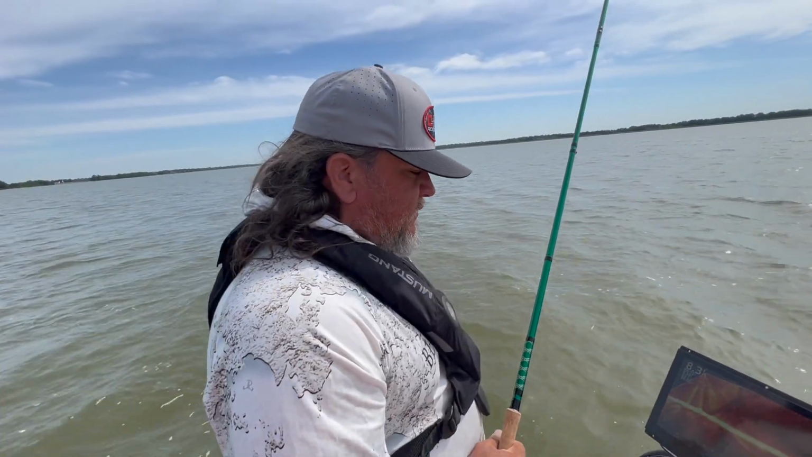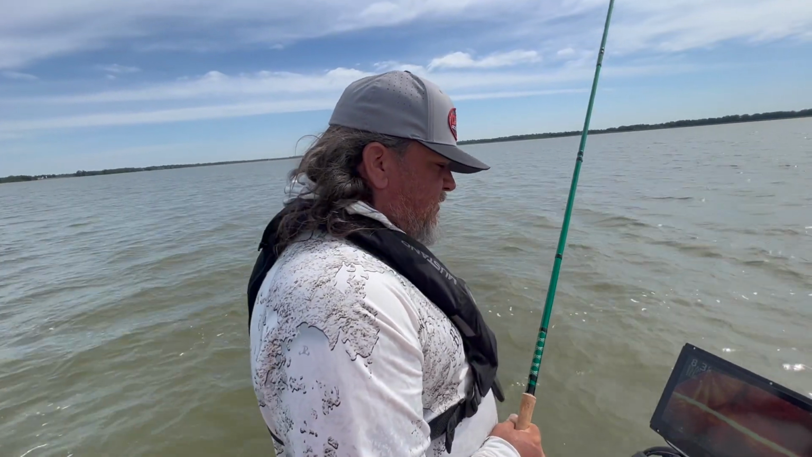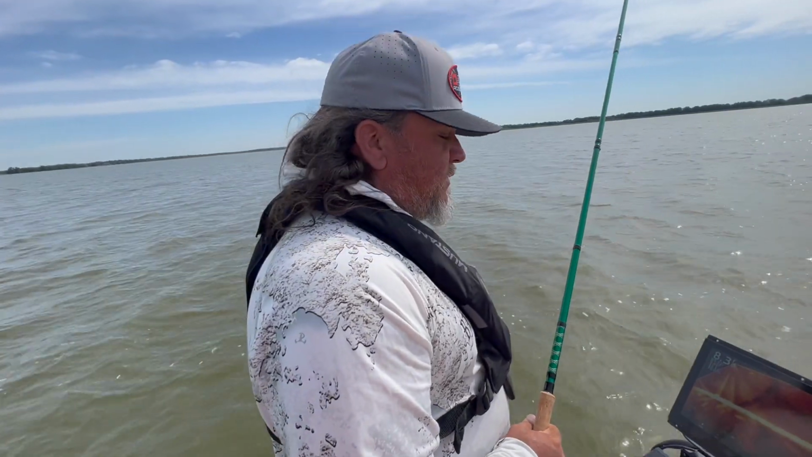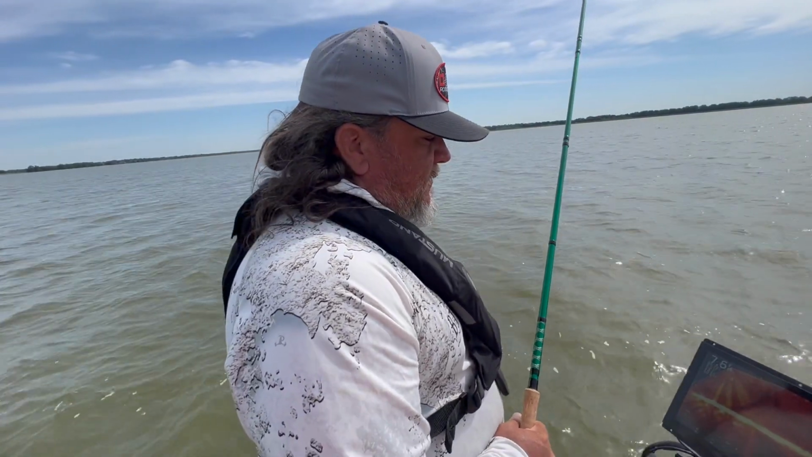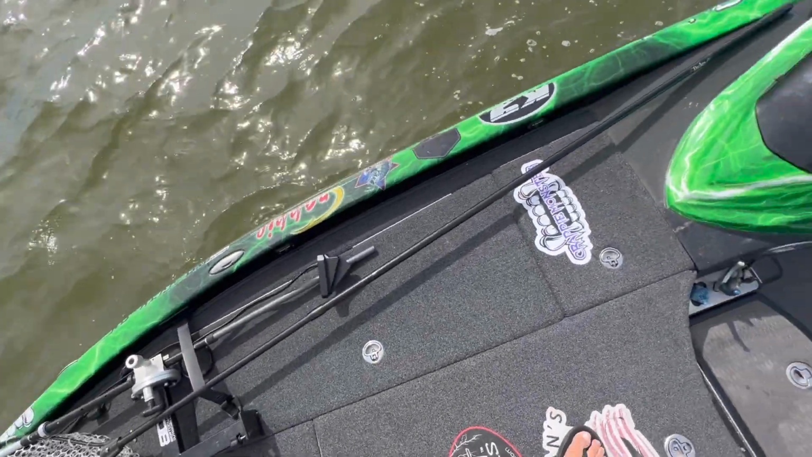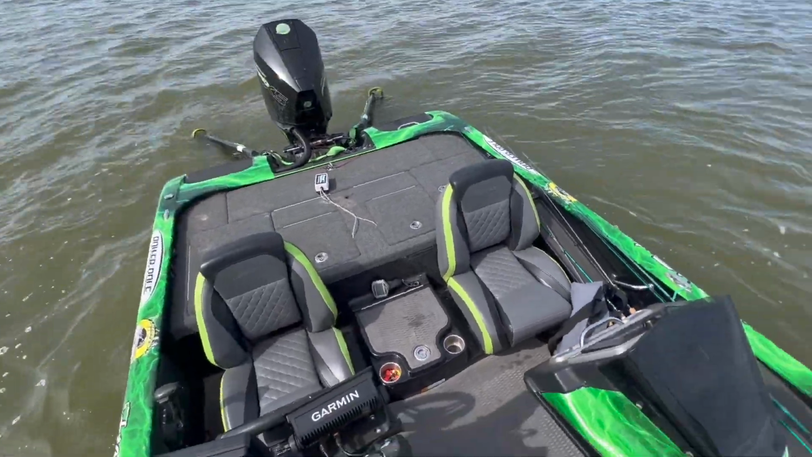So since I've been here a couple days, I've kind of fished the northern end. I fished a little bit on the southern end this morning, so I figured I'd start about in the middle, work my way north, check around the timber again, and see if I couldn't put together an 8, 9 pound stringer.